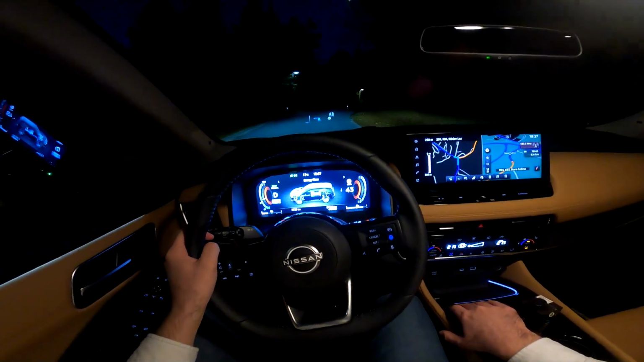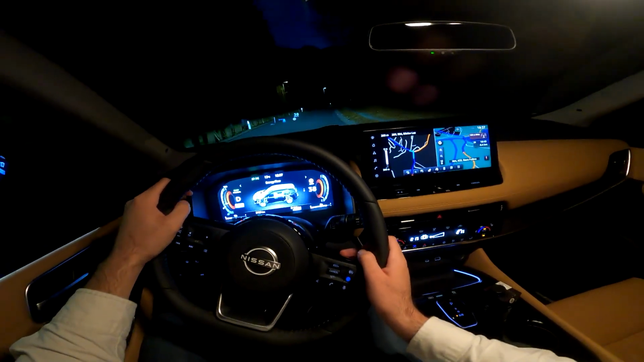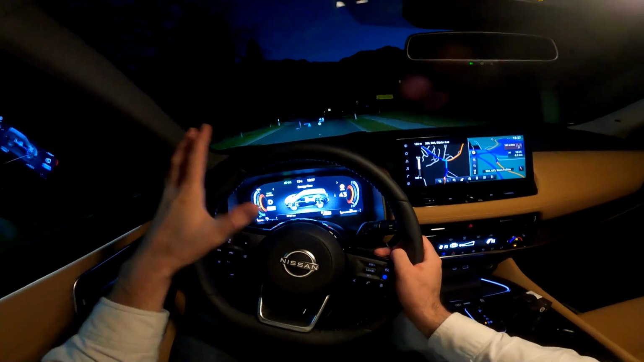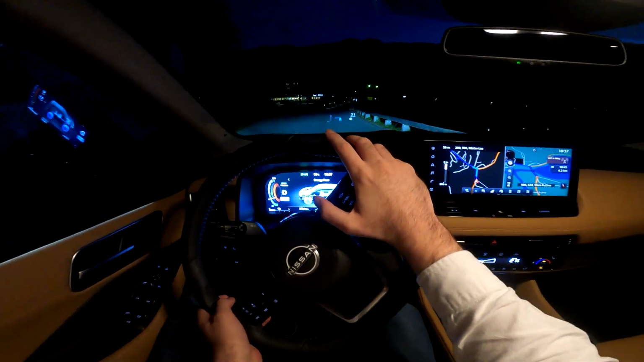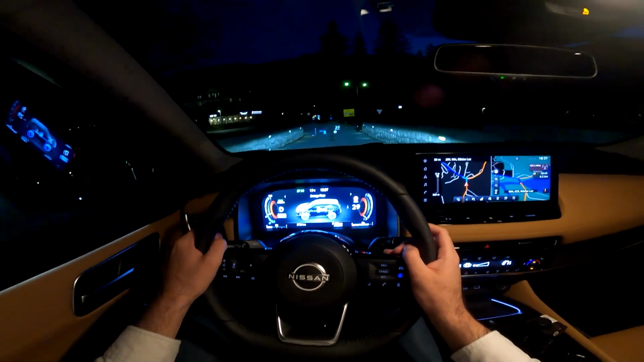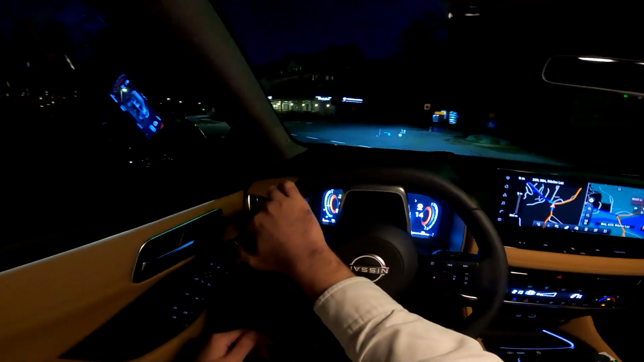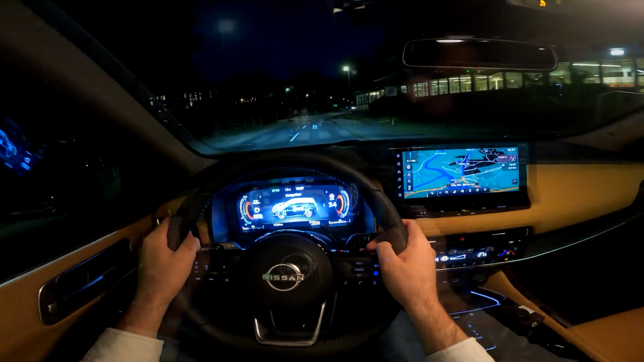Now we are in the EV mode, for example, and look how smooth the drive is. That is so cool. We also get the beautiful layout here with the large screens and the mood lights. So still in EV mode. Nicely cruising here. We go left, 10.8-inch head-up display. Not sure if the camera is catching it, but a very cool one and very useful one. You see the arrows and everything in front of you.